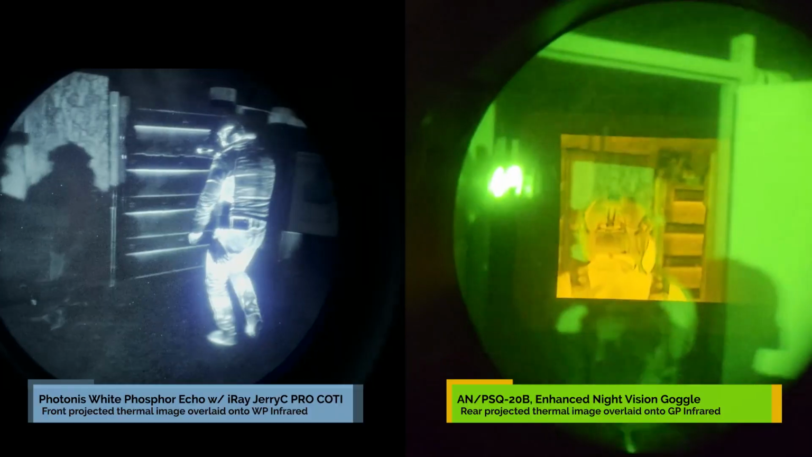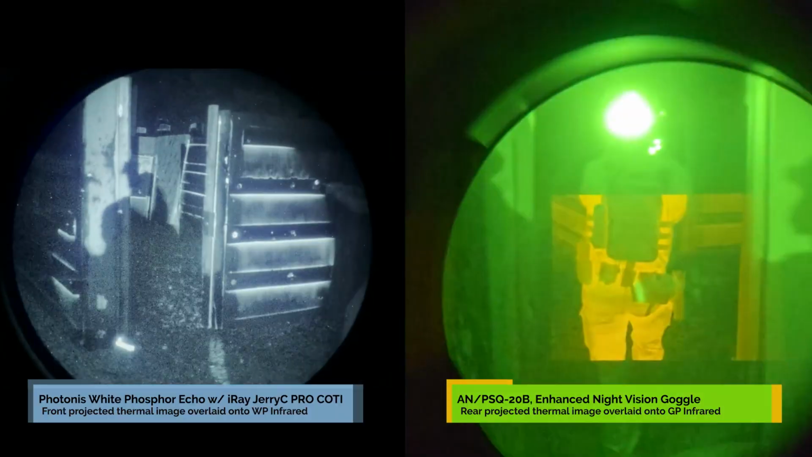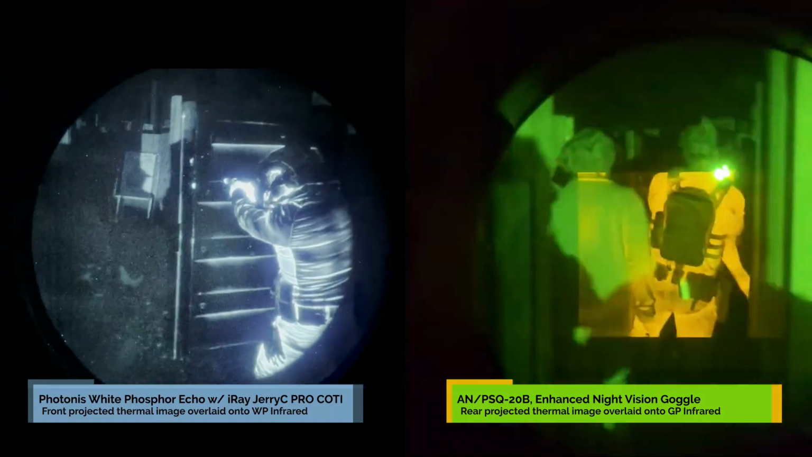On the right, you're seeing footage captured using an enhanced night vision goggle, also known as an ENVG, called the AN-PSQ-20B, which has built-in thermal.